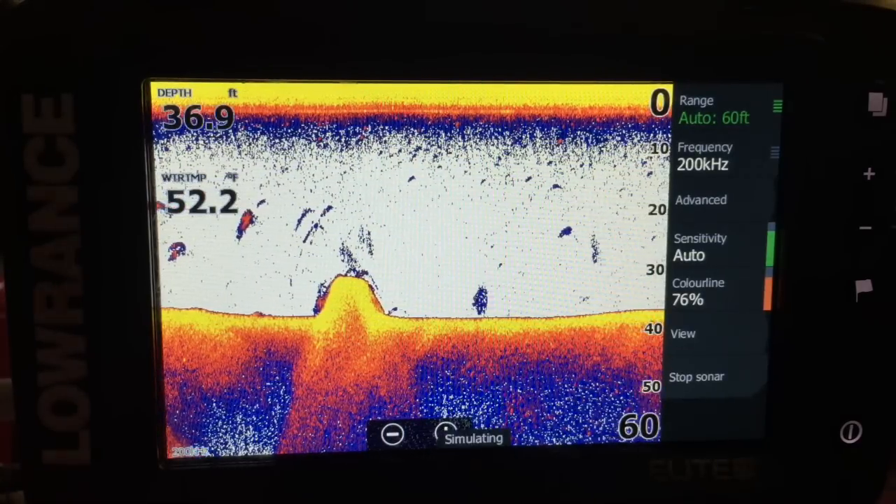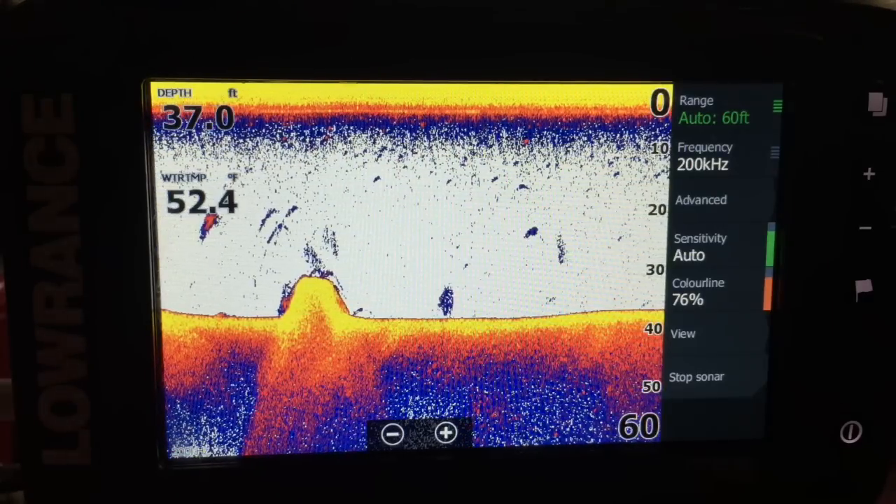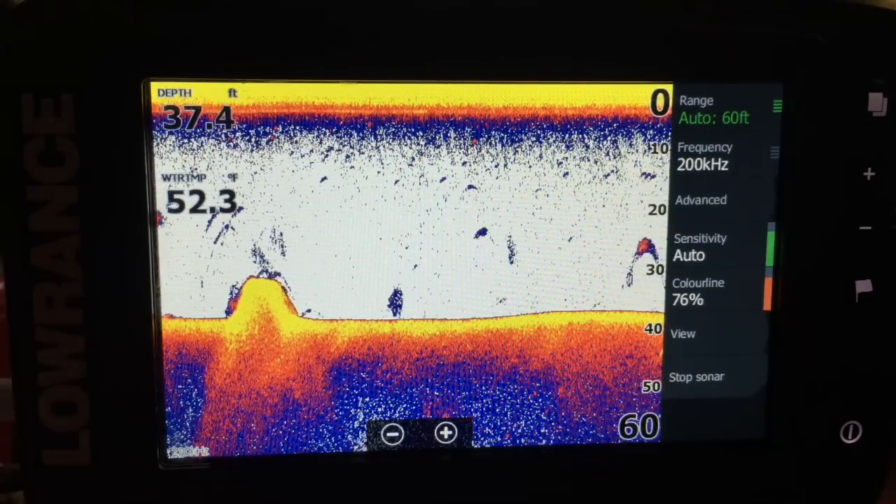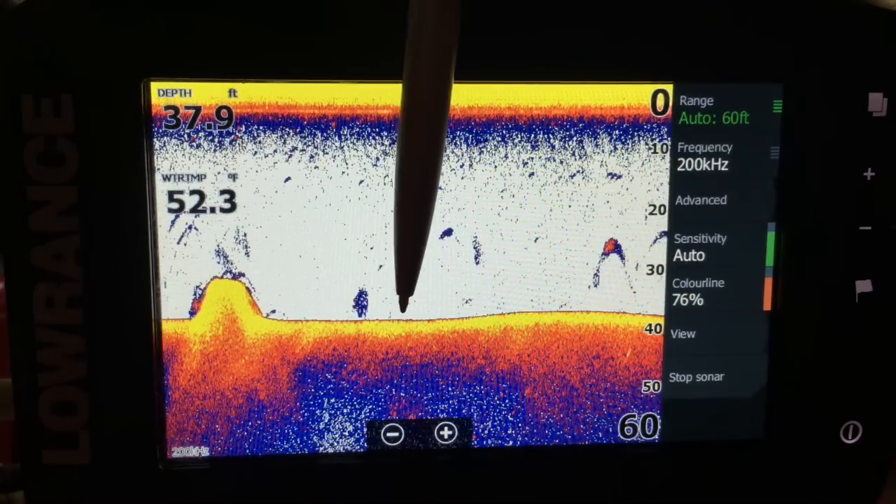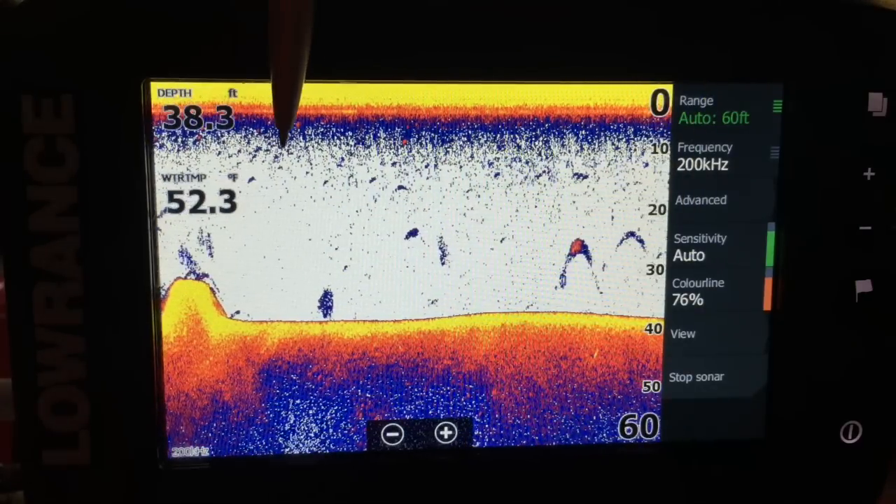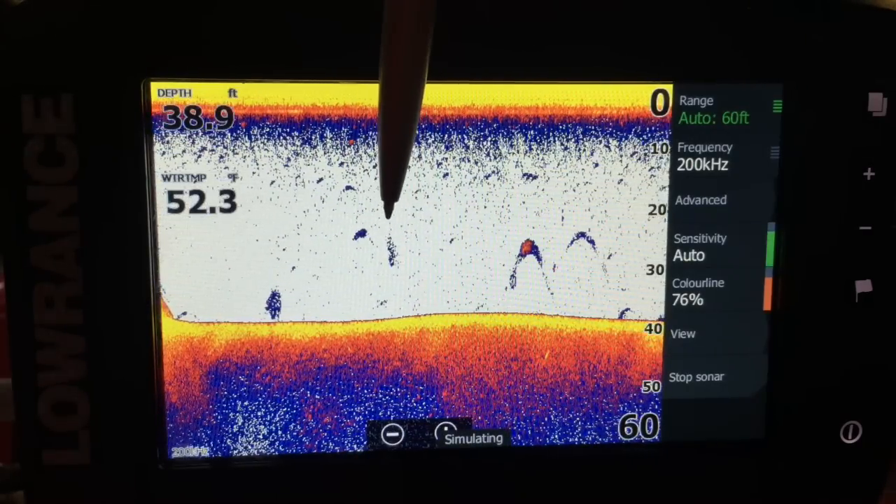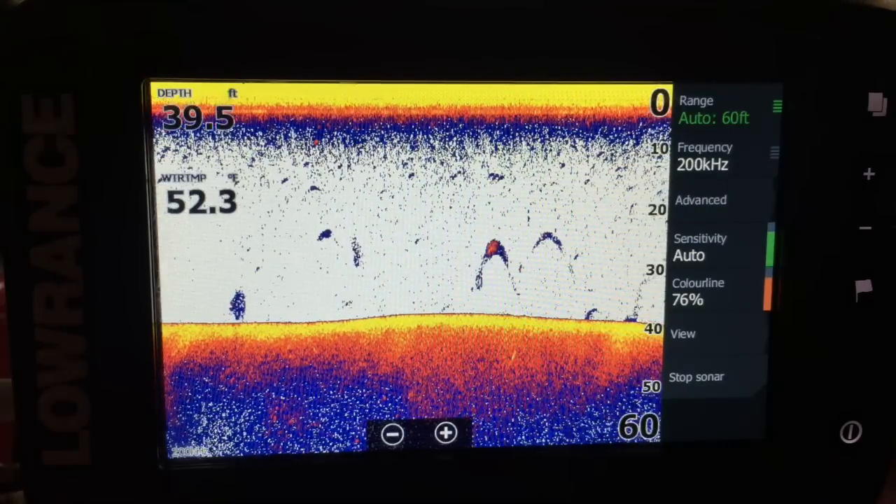But there's so many different ways you can look at stuff now, and you can look at the bottoms in 2D and side scan. So 2D's lost its way a little bit, but I still really like to have it on my finder. Right, I'm going to explain a bit. If you've never used a fish finder before, this here is the bottom, the dark line there. This white here is the water column. These are fish, these little arches. That's a little school of fish, and that's a little school of fish there. Something hanging off the back of that, there could be a pike hanging off the back of a little shoal there.